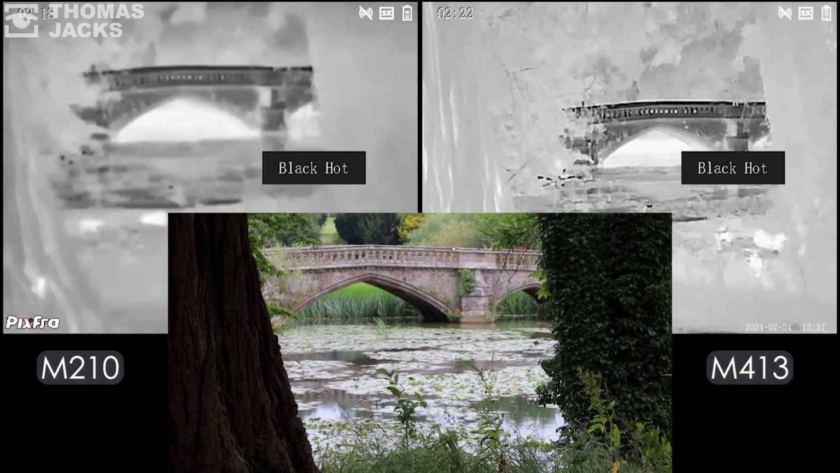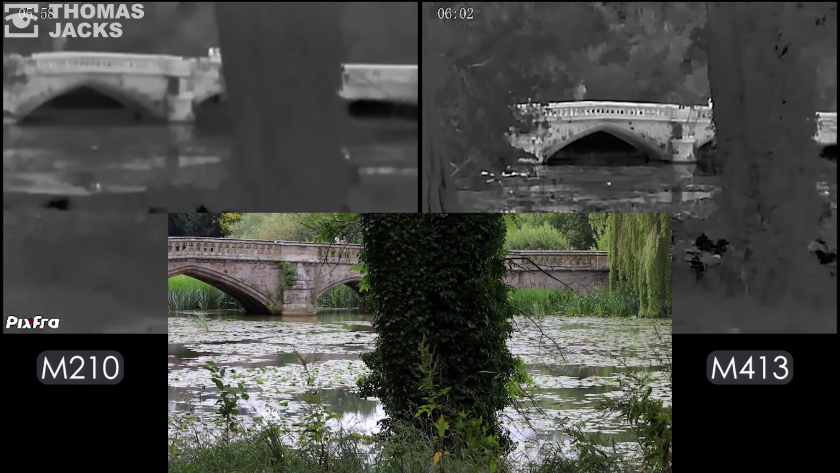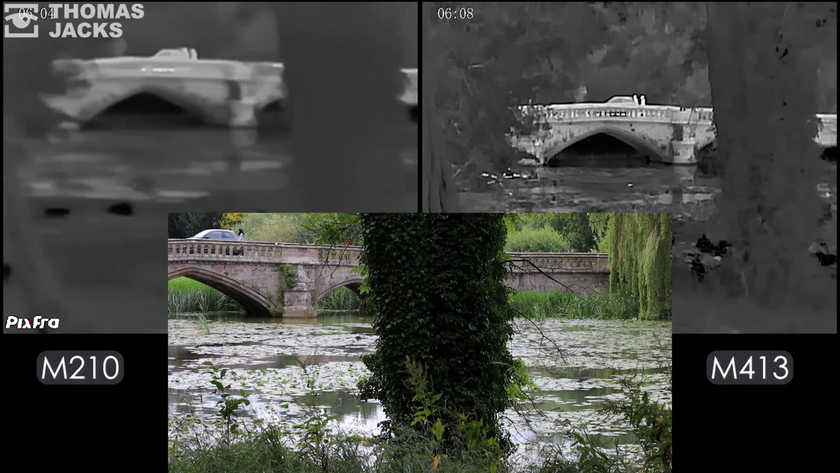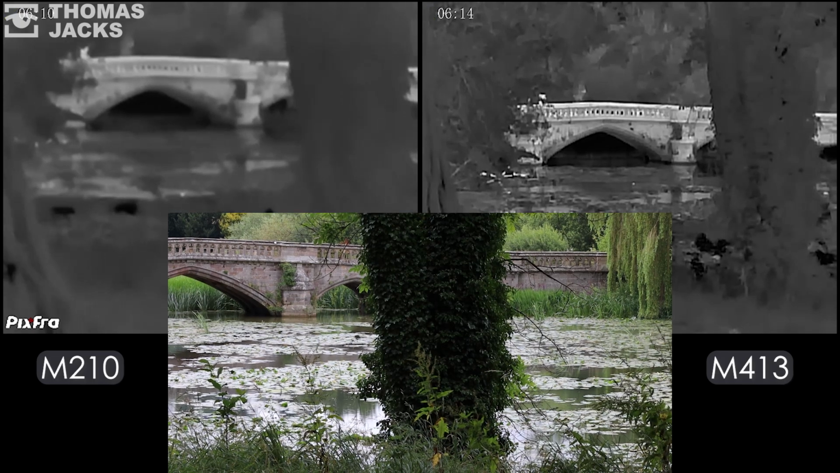Okay, that's brilliant. And that one costs? £749.95p. Okay, so a £250 step up for some extra capability. A lot more capability, yeah. So that's the M210 from Pixfra, and you've seen that side by side with the M413.